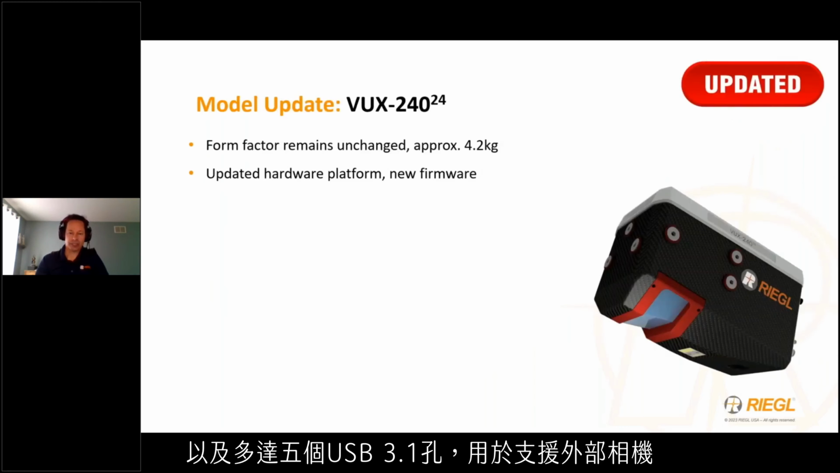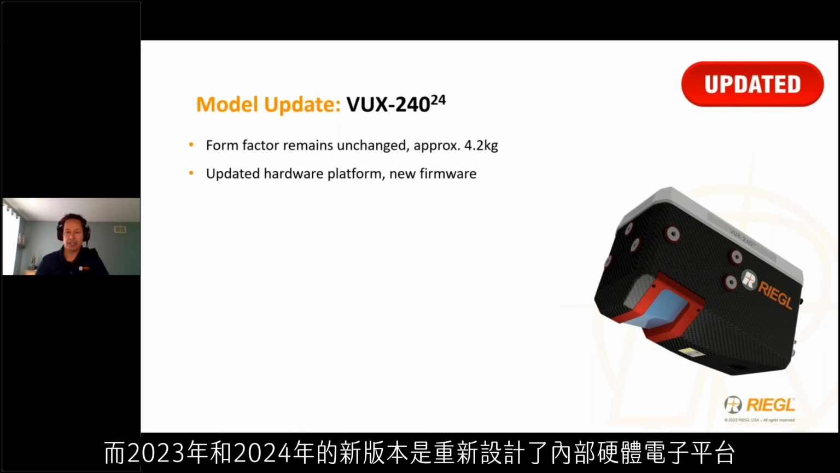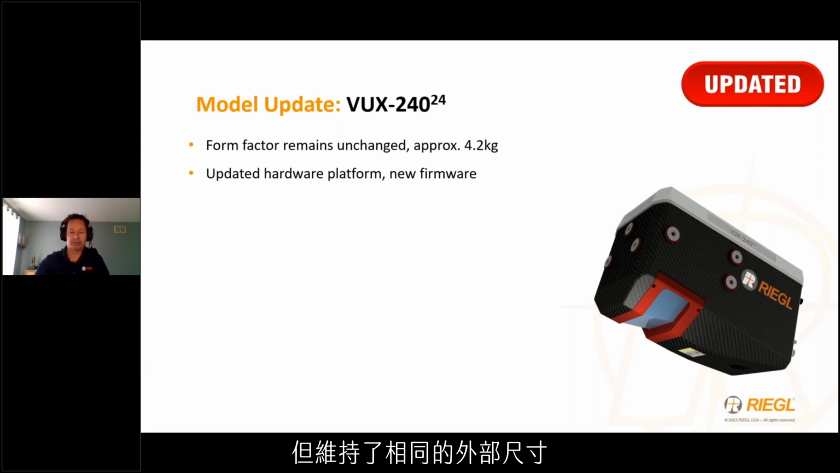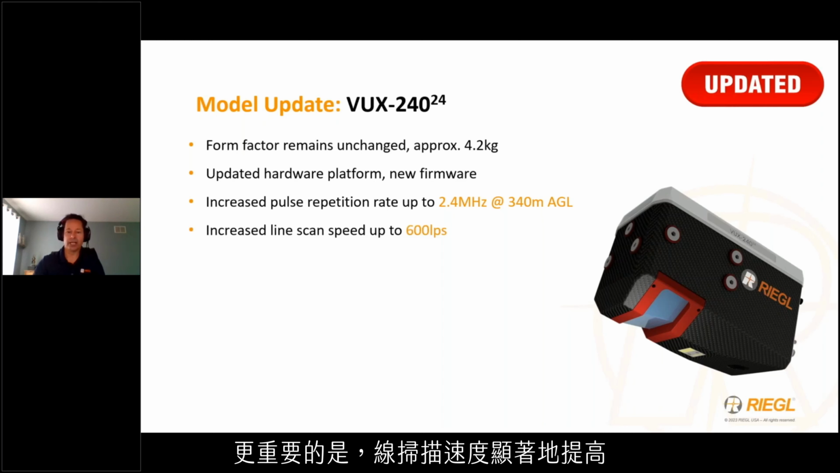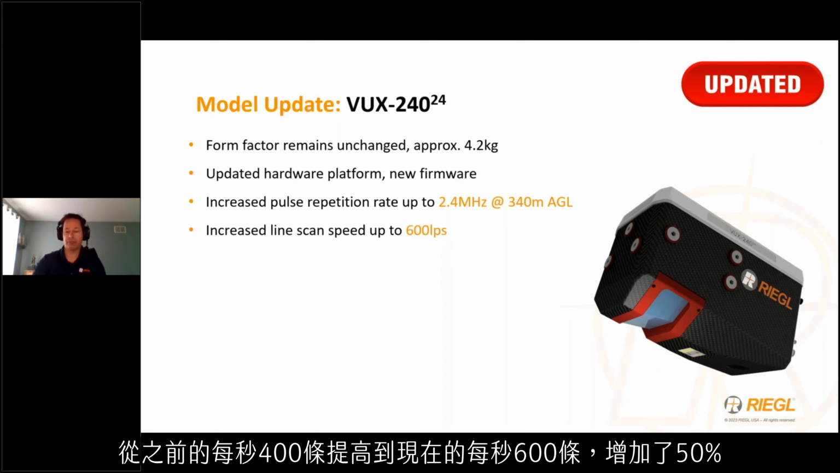Now, the popular VUX 240 compact scanner was first introduced in 2018, and new for 2023 and 2024 is a redesign of the internal hardware and electronics platform, but with the same external dimensions. The pulse repetition rate has been improved from 2 to 2.4 megahertz over the previous model, but more importantly, the line speed has significantly increased by up to 50%, from 400 to now 600 lines per second.